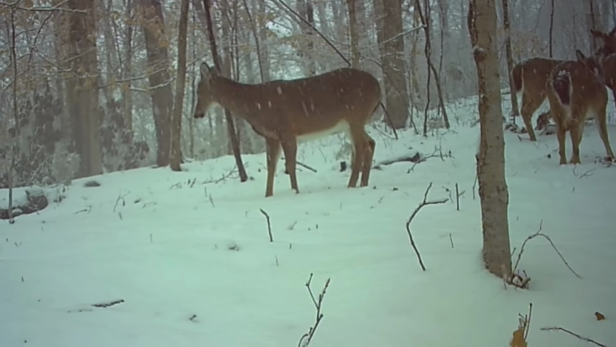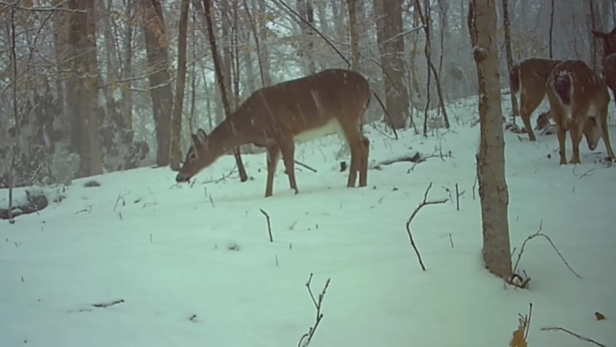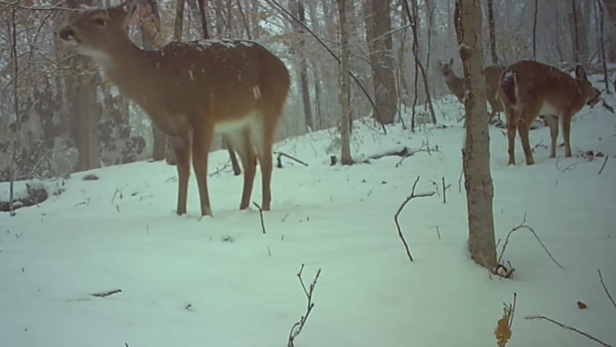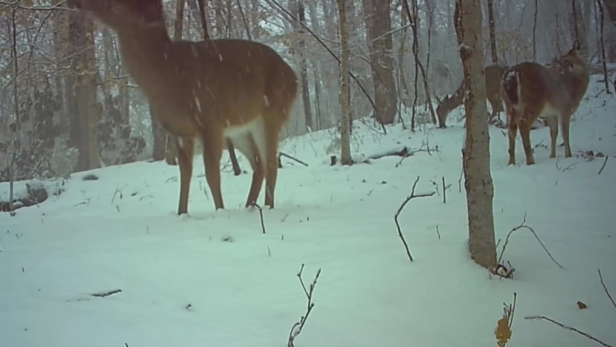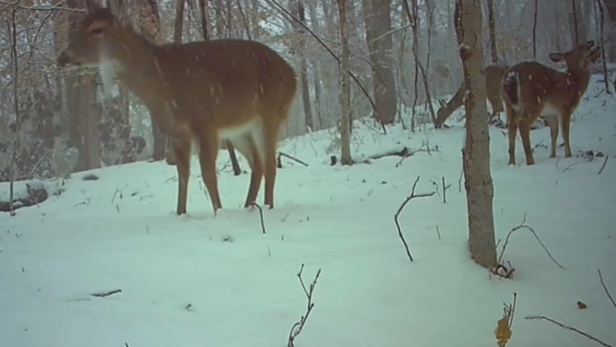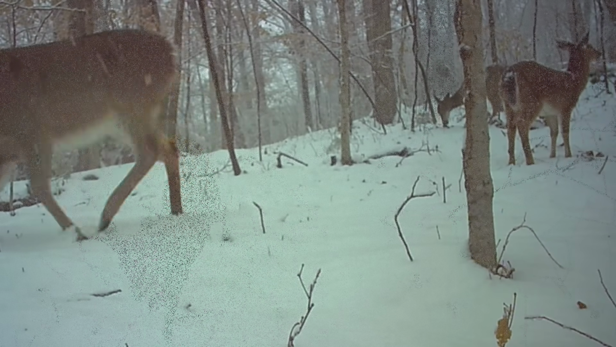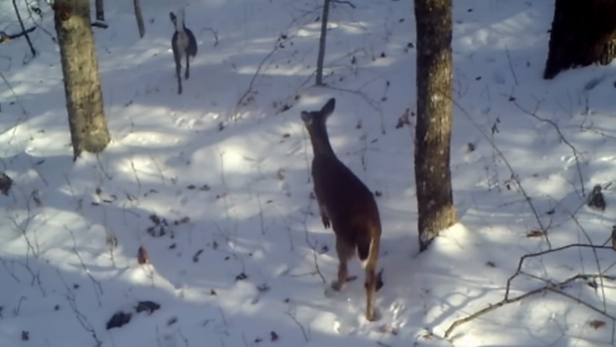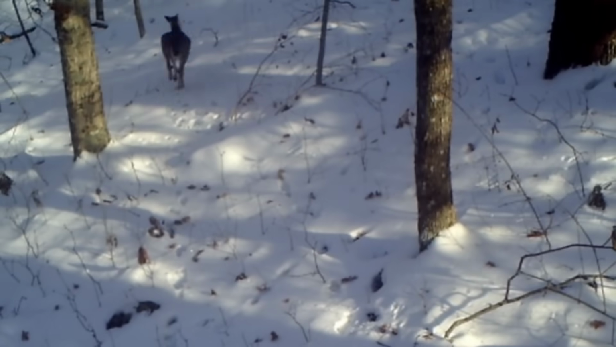And on the ridge on these cameras, these deer's still trying to forage, snow or no snow. But you know they have a hard time. As snow and this cold weather gets old on them real quick. And there's a buck moving through. I bet you he's cold. And they move around pretty good. The whole herd's moving.